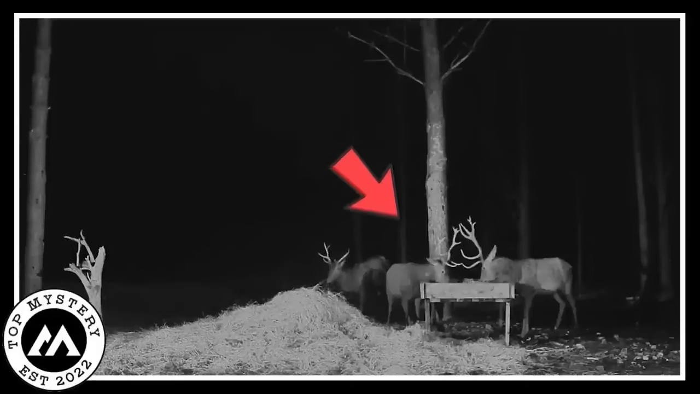Reindeer encounter. Magical scene captured by a secret night camera out in the wild. It's like a Christmas dream come true. So, in the middle of the night, the camera catches not one, not two, but 3 reindeer having a chill